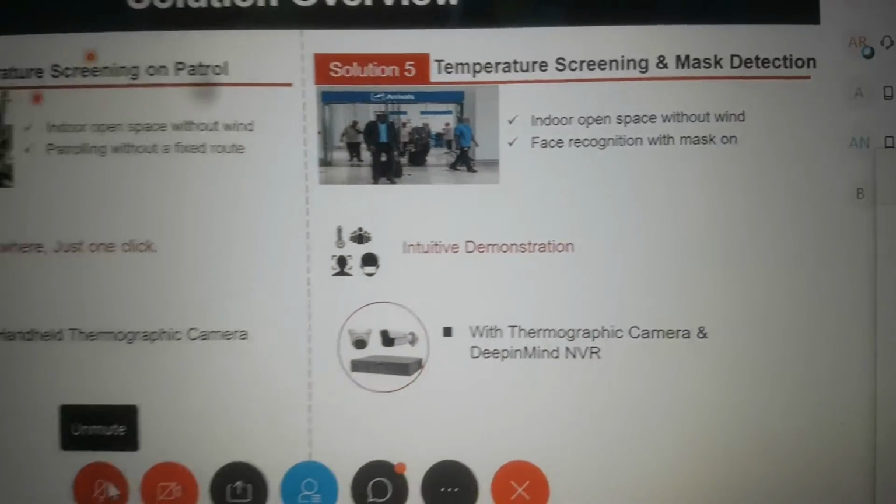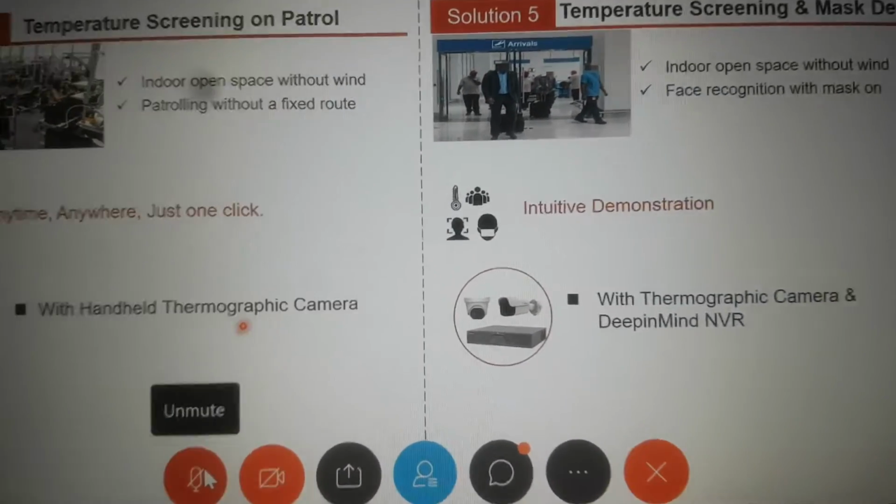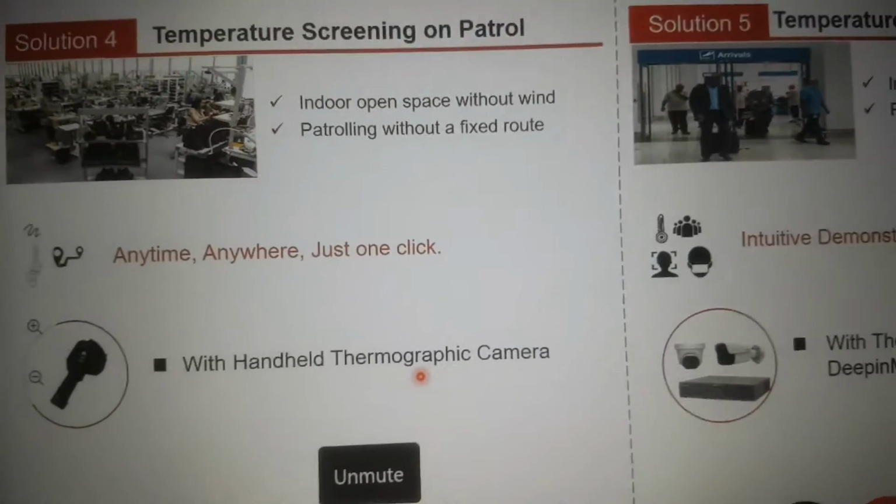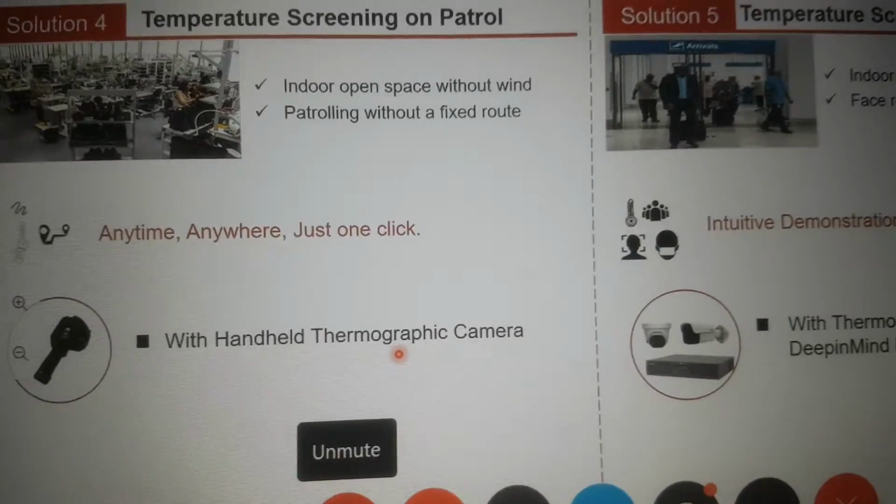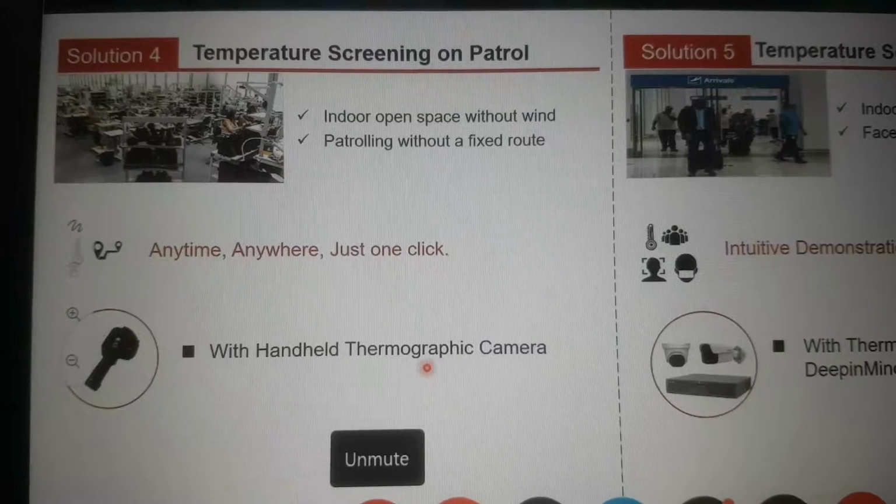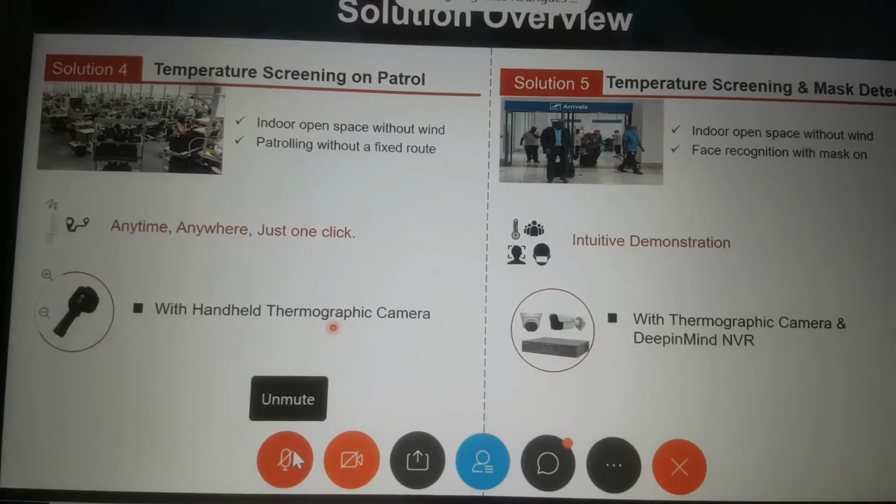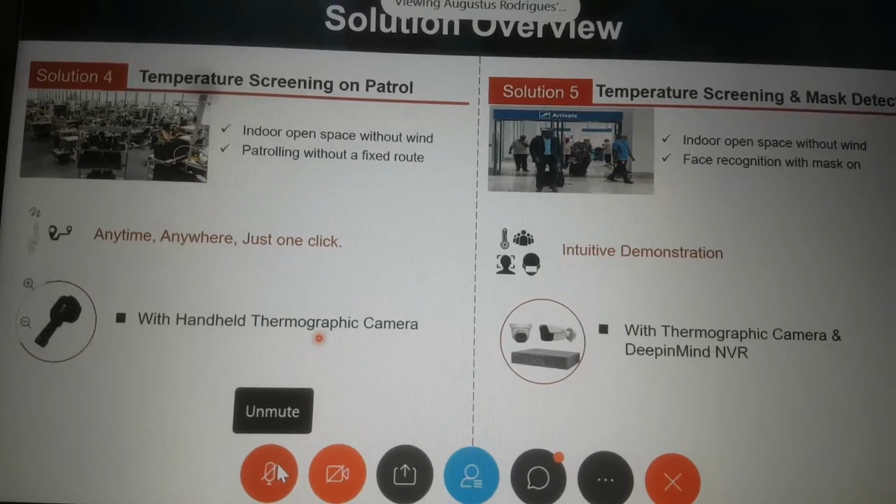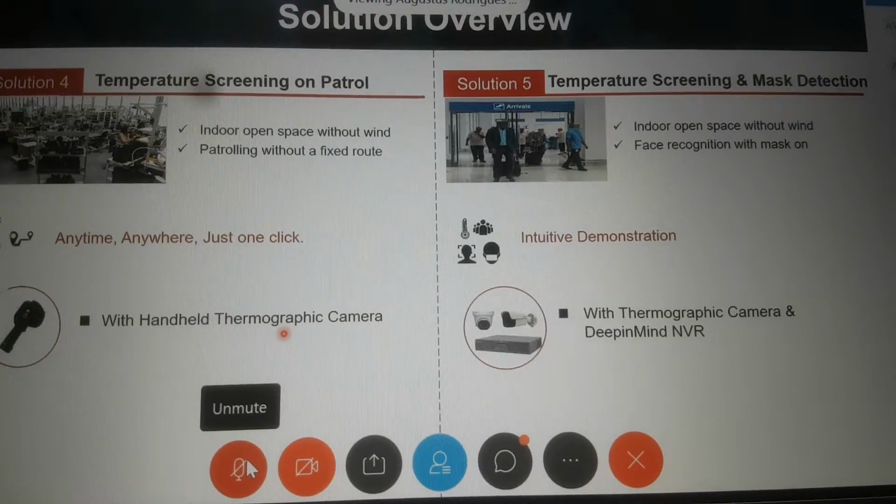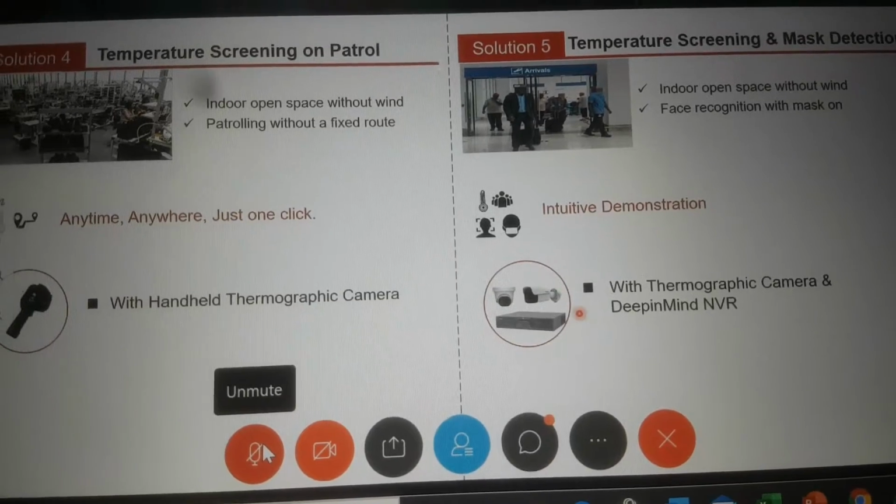So when we come to the patrol solution, as I mentioned earlier, we can use the Android thermographic camera, which comes with Wi-Fi also. So you can connect this handheld wirelessly with your computer to do live monitoring. And then we have our special series of NVR called Deep in Mind NVR to do various AI functions, like mask detection, face capture or face recognition, and detailed reporting. We can do it with the help of our Deep in Mind NVR.